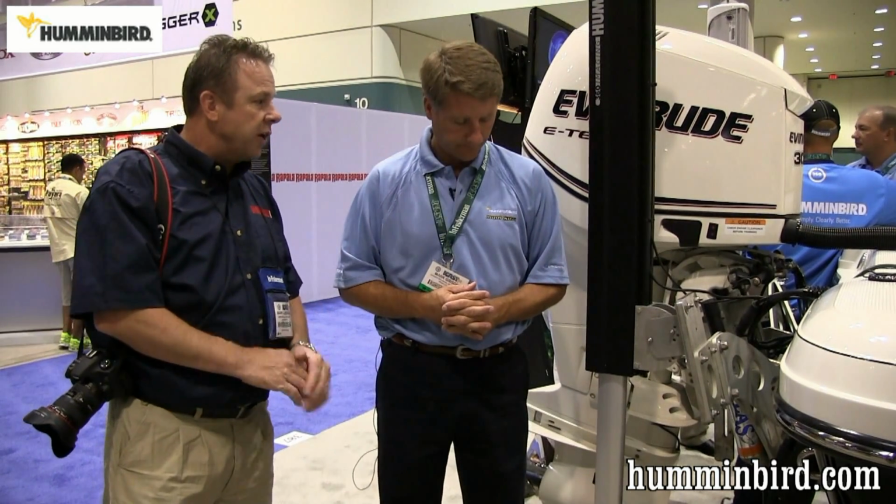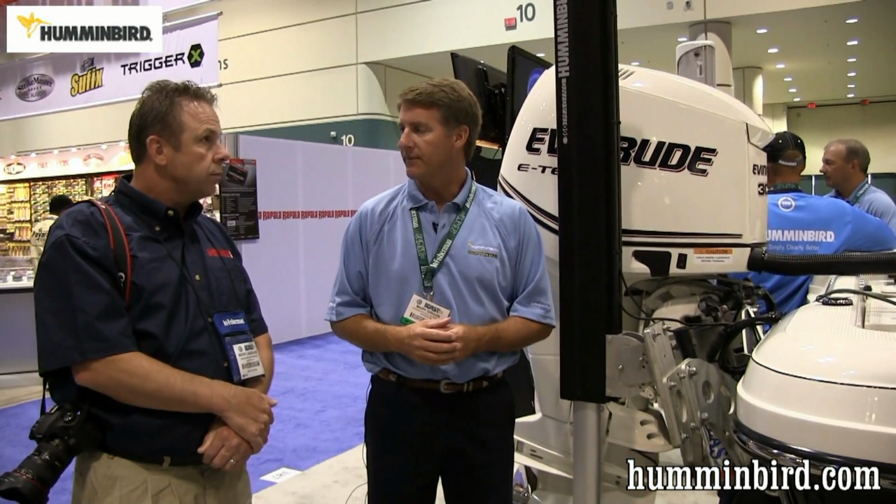How far out will this scan? So up to 150 feet radius, so total width of cover 300 foot of bottom side to side, and also 150 foot of depth as well.